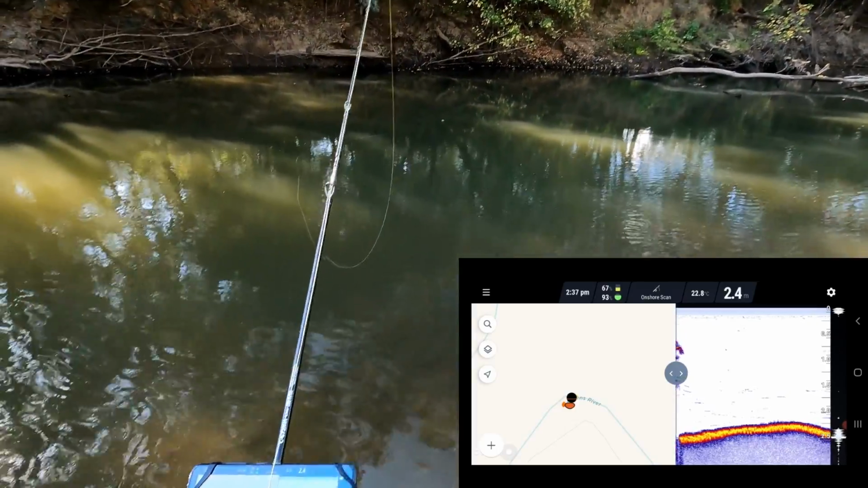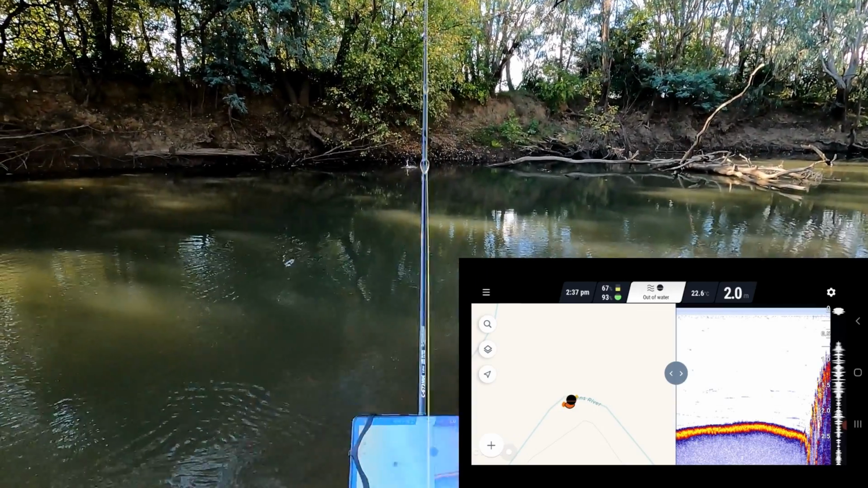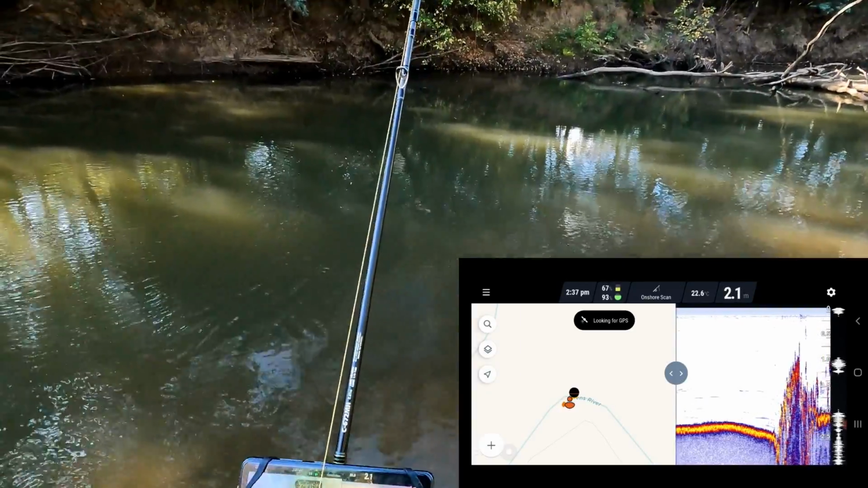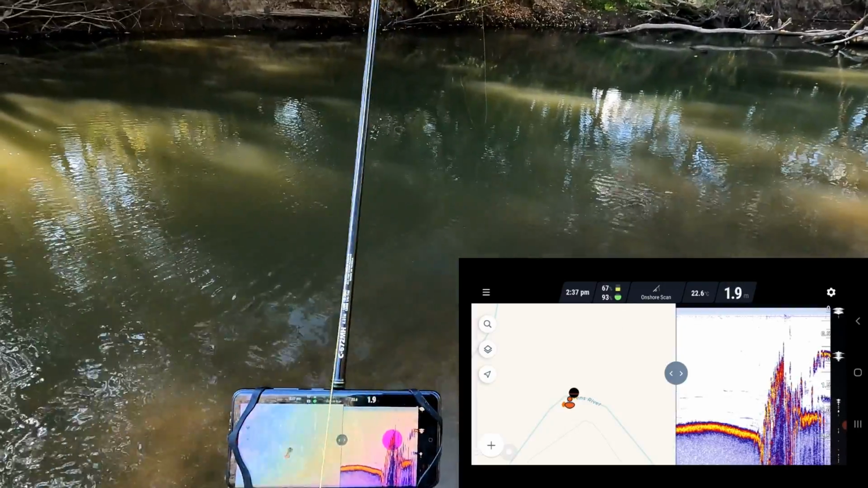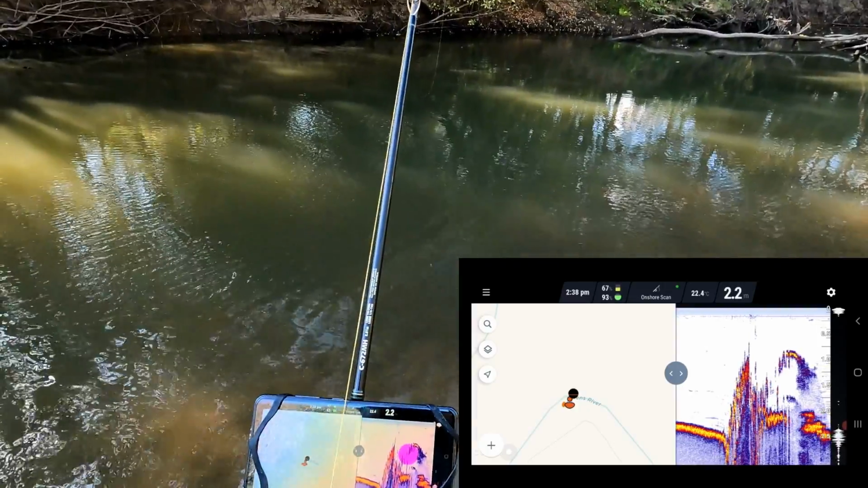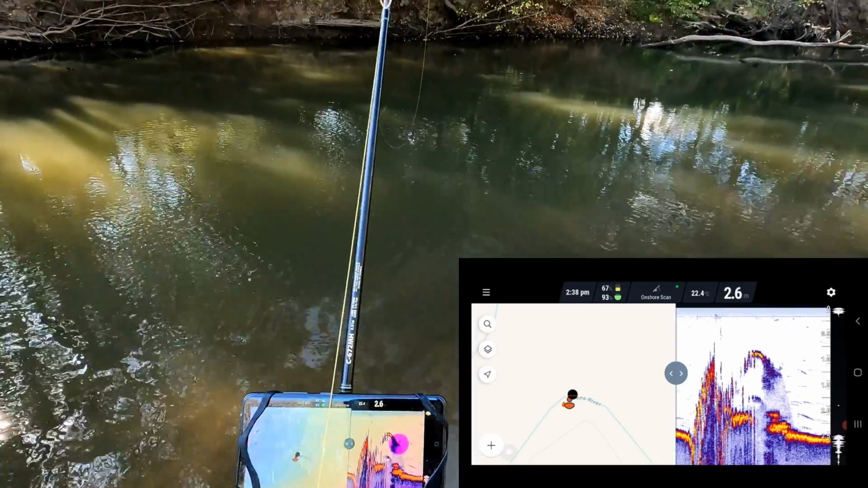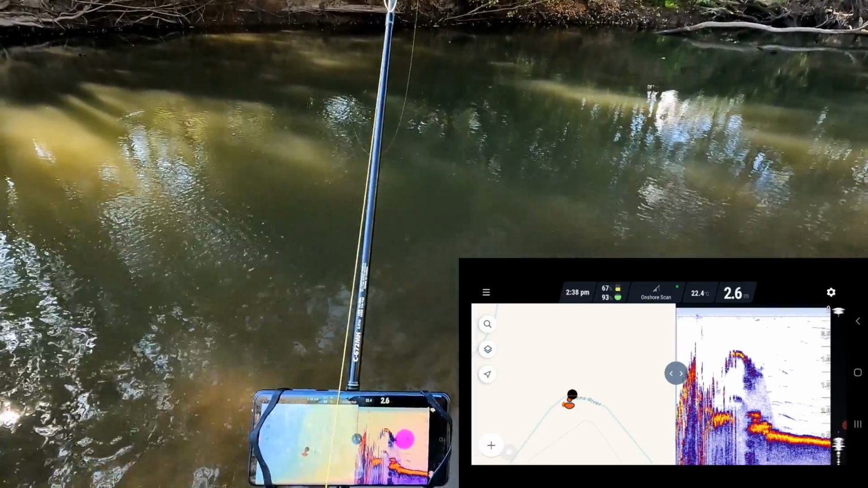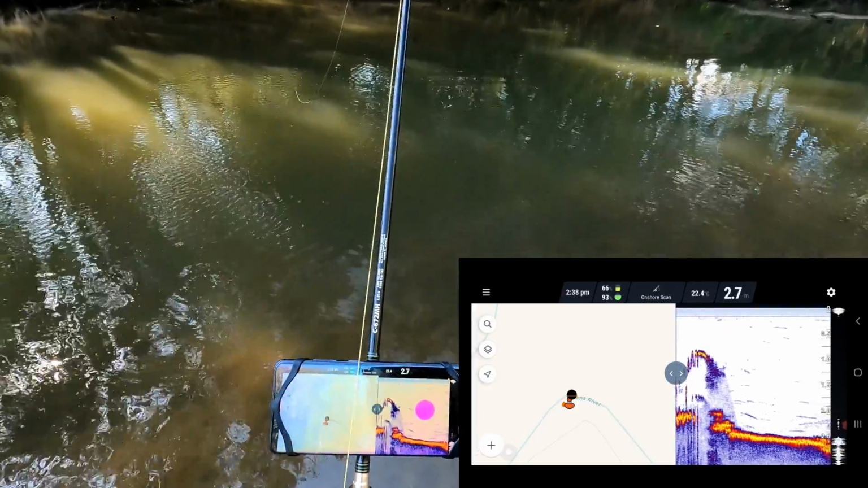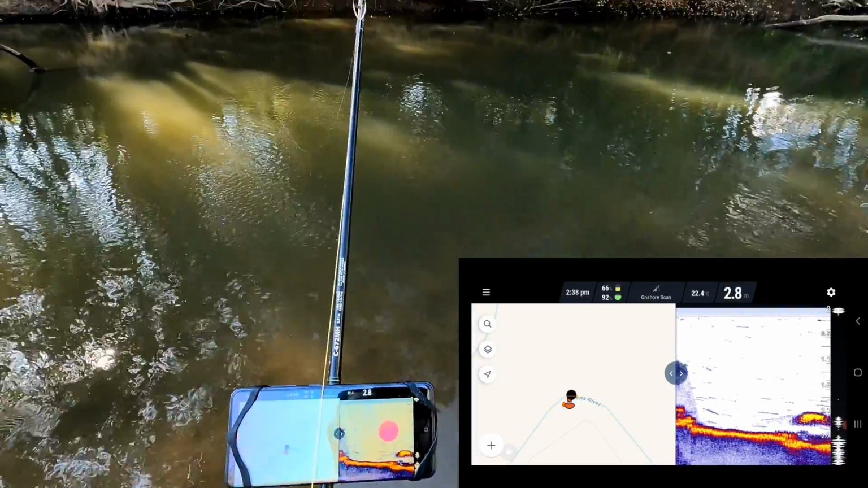But I suspect if I cast the unit over further, there'll be snags closer to the bank. What do we get over there near the bank? 1.9, 1.8, 1.9, 2. There we go, 1. Oh, look at that, there's all kinds of structure under there. 2.4, 2.5, 2.6 metres. I think in the old school that's around about 8 or 9 feet. Oh yeah, look at that, right where it is there now, there's heaps of snags and a huge big bit of structure on the bottom.